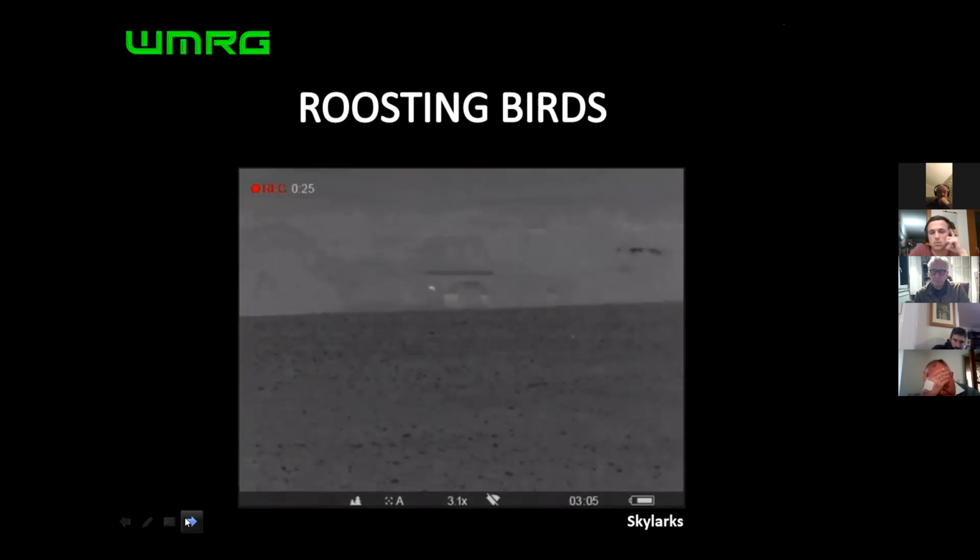So as we come on later, do some dazzling and walk through fields to catch birds, if we come across big, large flocks of birds like skylark or fieldfare on the floor, we're able to actually avoid them. Because if we tried to catch any of those to bird ring, we'd probably catch 1 out of the 80 with a hand net. But there's no point in disturbing these birds to catch 1 out of 80. So what the thermal allows you to do is walk around that flock and target individual birds, which I think is a real benefit, to be able to reduce that disturbance for certain species.